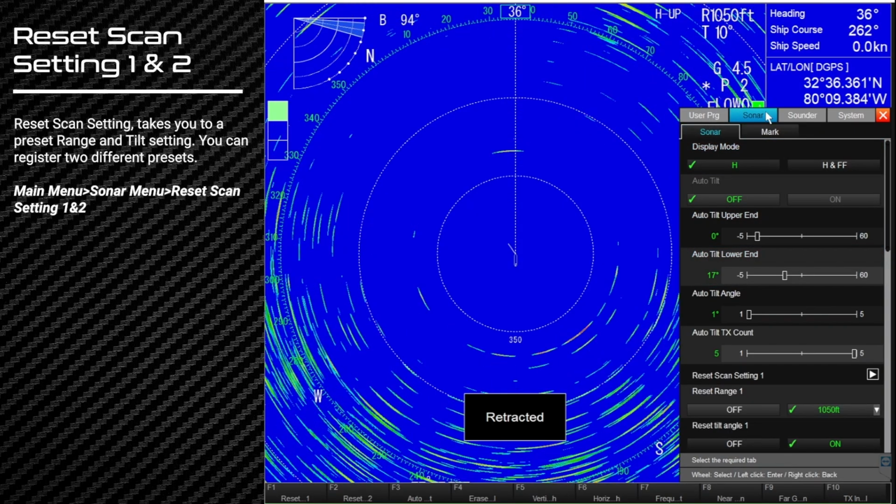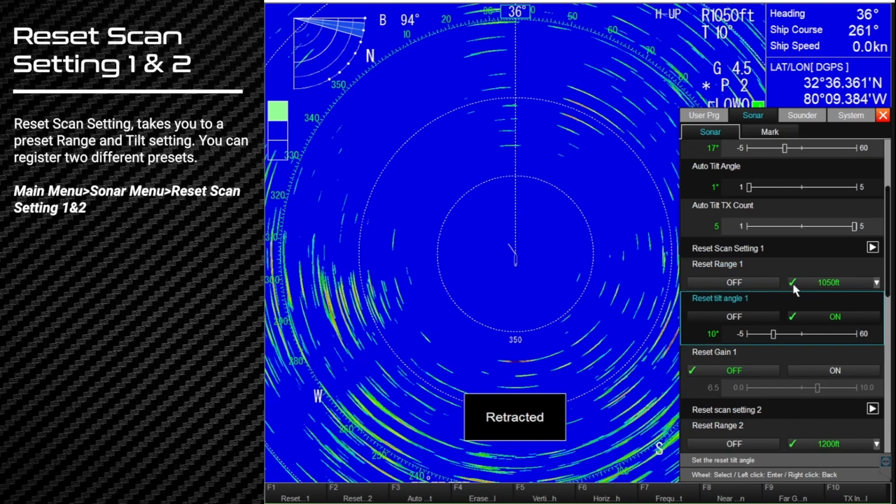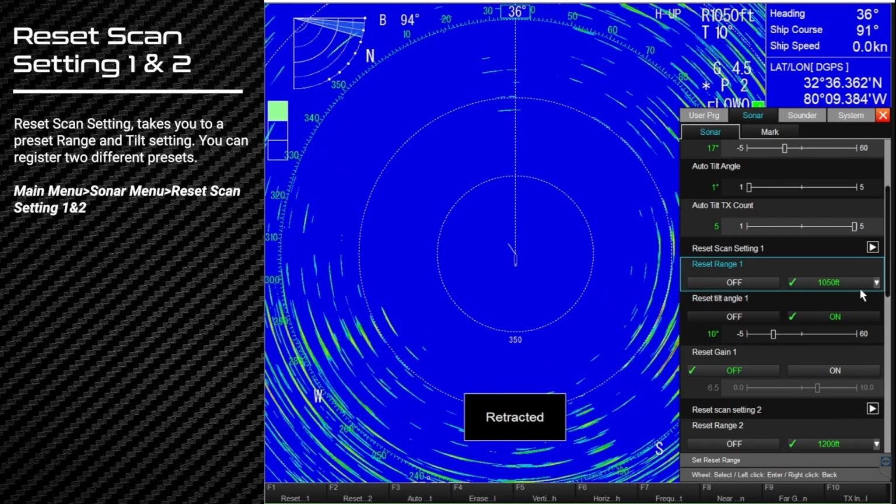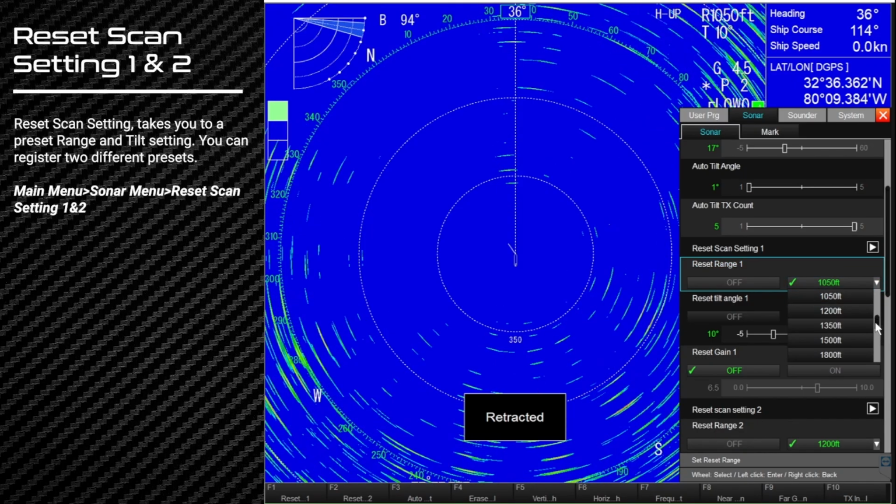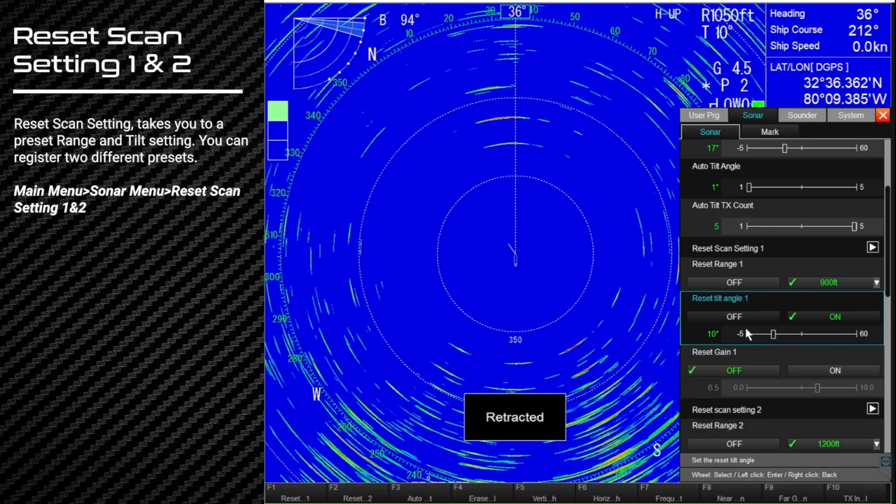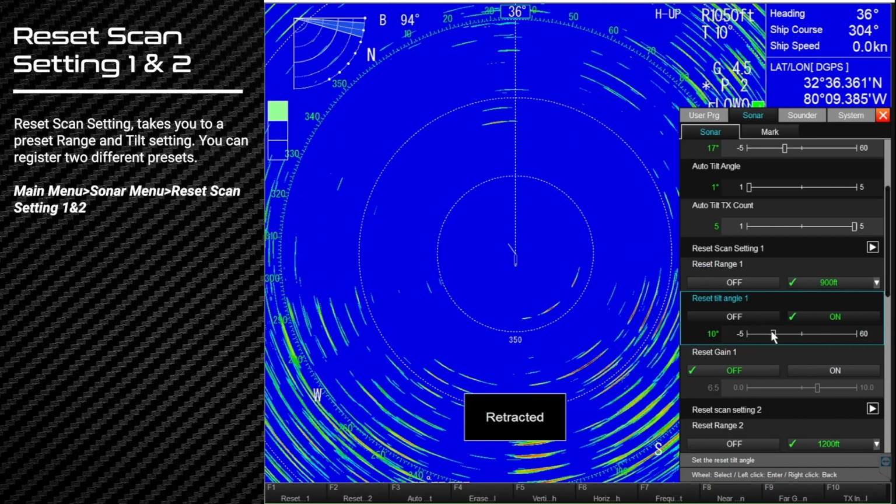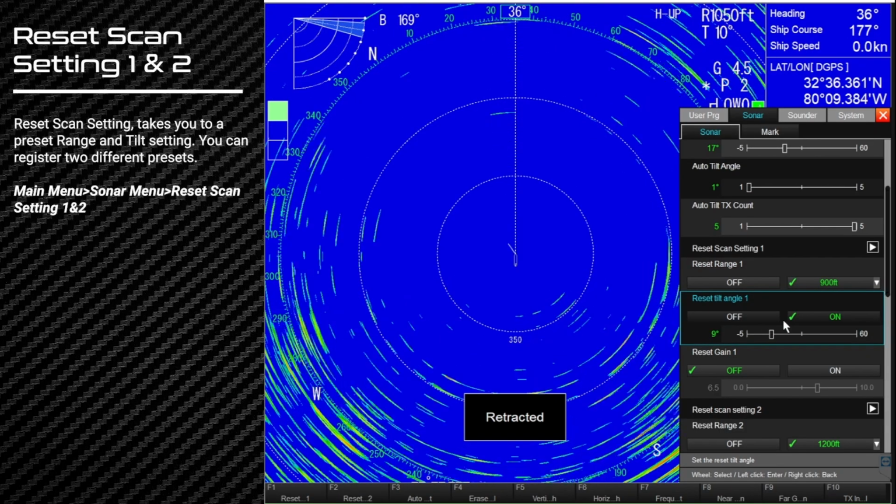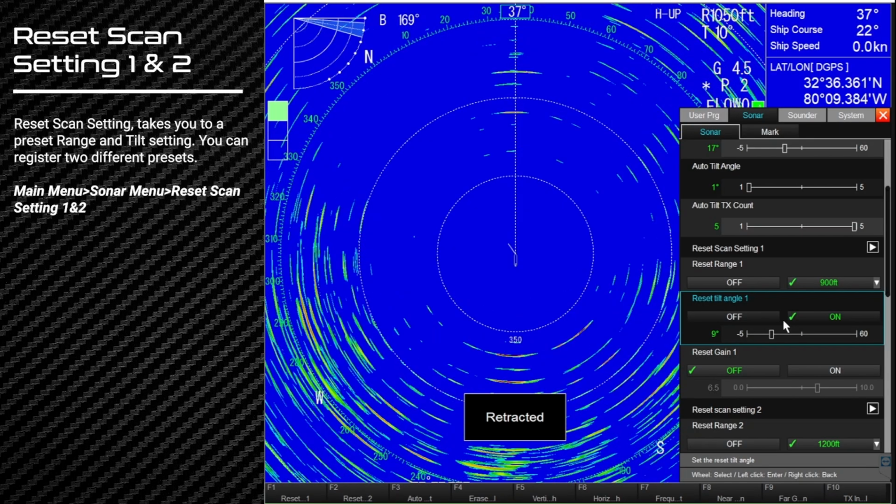So in our Sonar menu, I'm going to come down here to Reset Scan Setting 1. And I can set a specific range and tilt angle to how I'm most likely fishing, right? And I think 900 feet and 10 degrees is pretty good, maybe 9 degrees. This is a universal setting, so it doesn't matter what P setting I'm on.